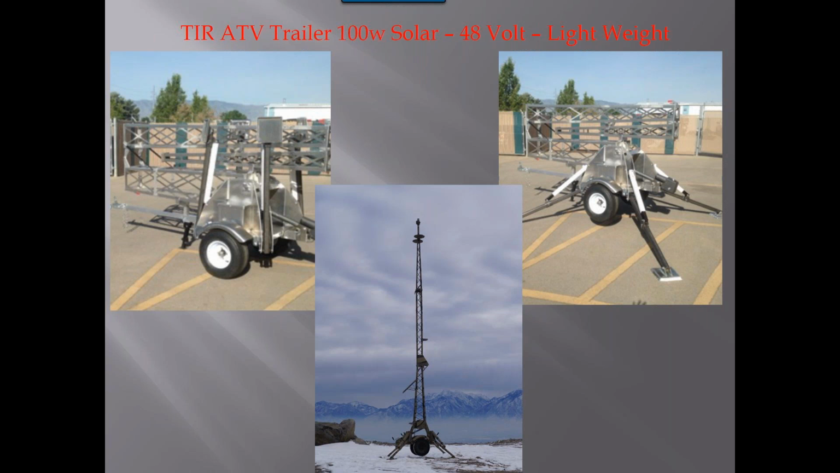But hauling this up into the mountains somewhere, or even putting it on an airplane. We've had customers of ours say, hey, we need to be able to have a rapid deployment solution for a tower that we can put on an airplane and get somewhere in the world very quickly. This kind of a solution would be that solution for you because of the lightness of the tower and the trailer. This particular unit has 4 battery banks. I think they're 4 12-volt battery banks, so pretty sizable power reserve.